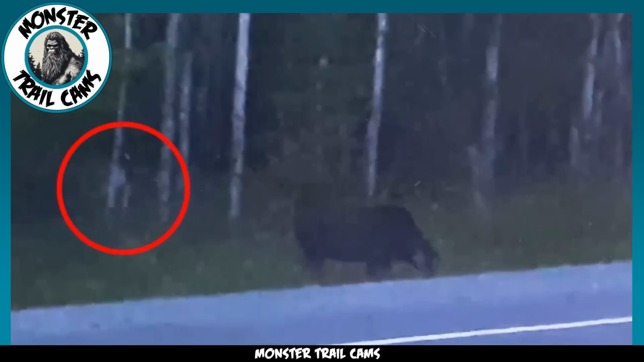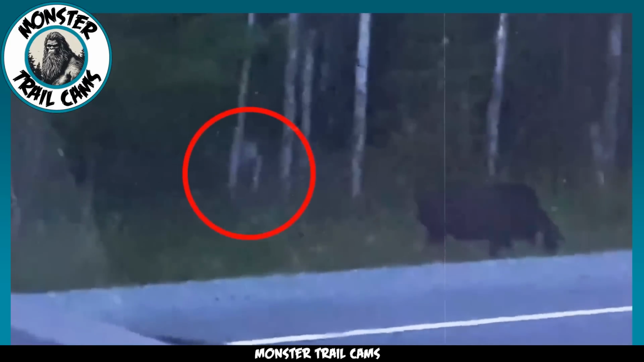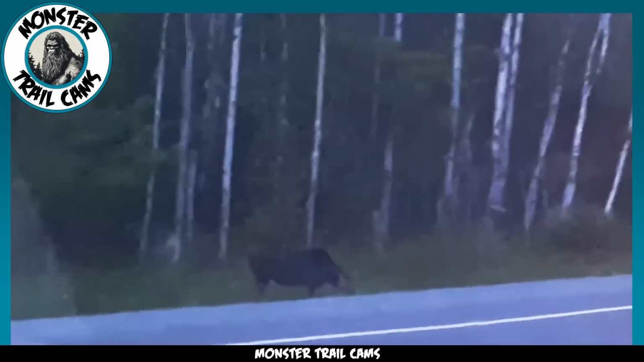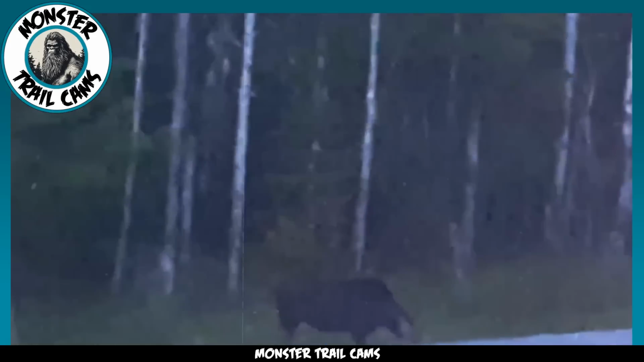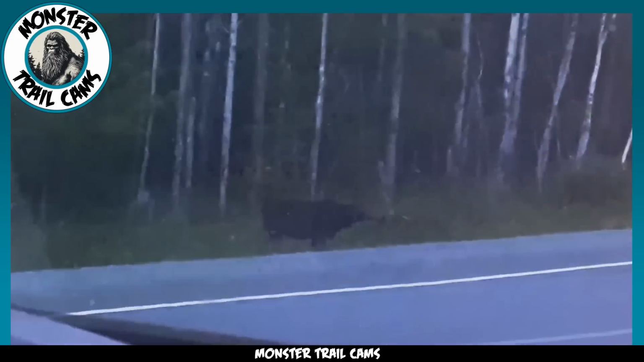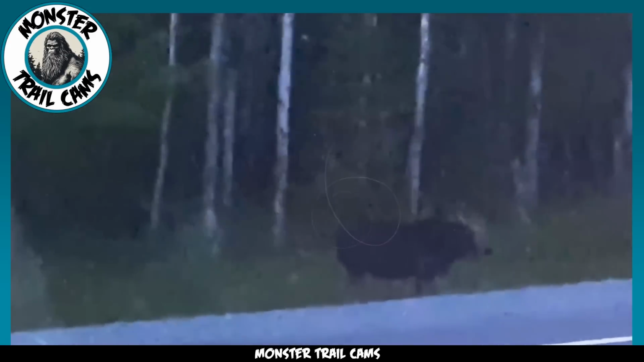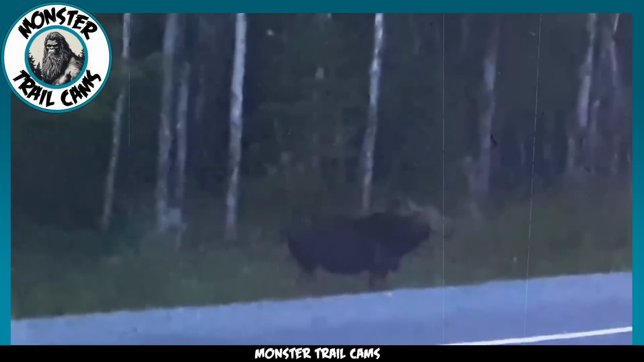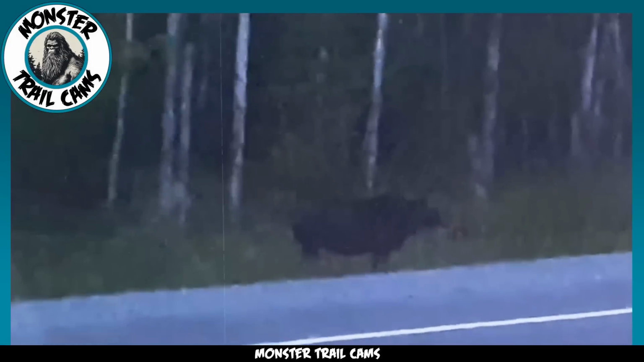The grainy nature of the footage and the distance from the subject make it difficult to draw definitive conclusions. As the footage concludes with the moose continuing to graze and the mysterious figure retreating into the shadows, we are left with more questions than answers. Whether this is an encounter with an unknown creature, a trick of light and shadow, or something else entirely, it definitely caught my attention.